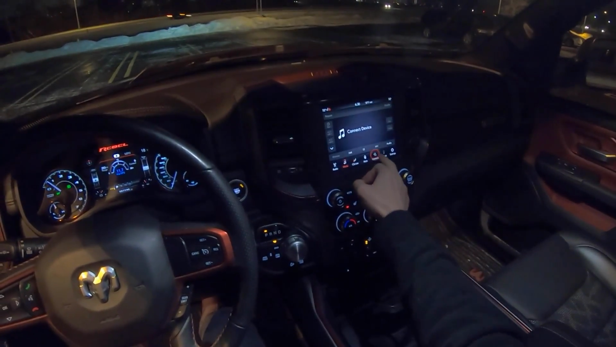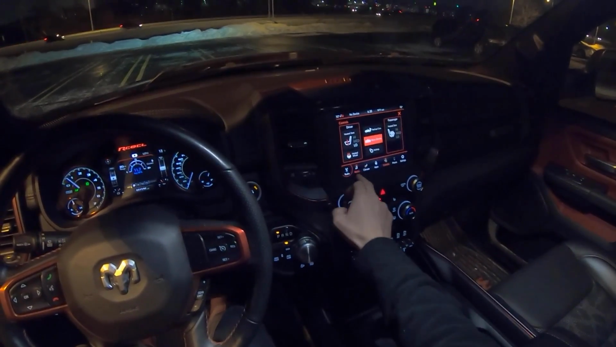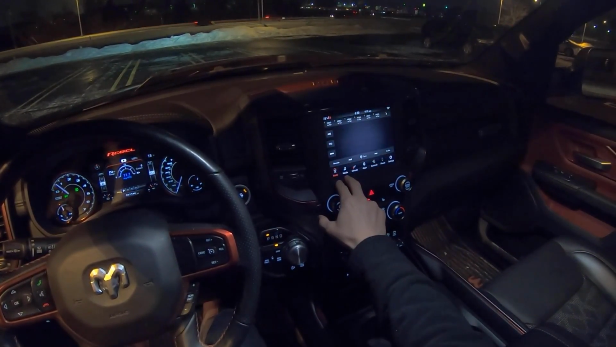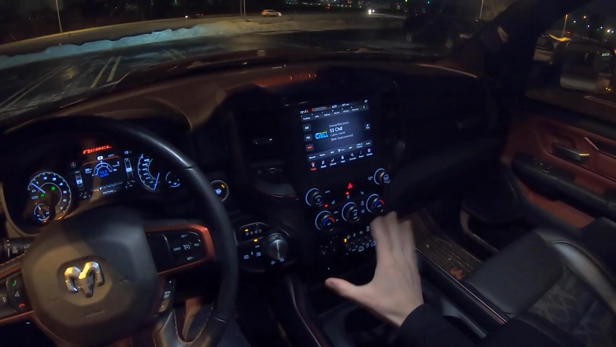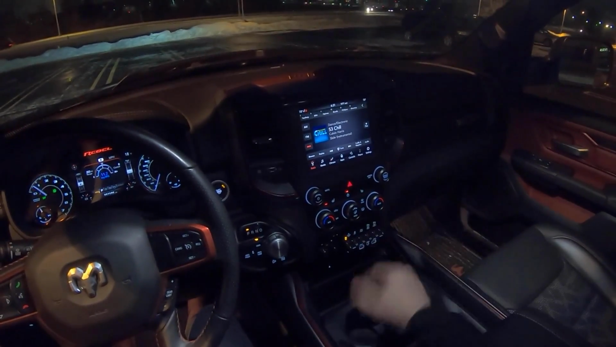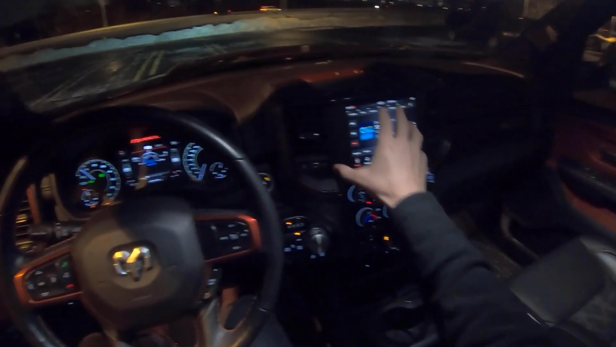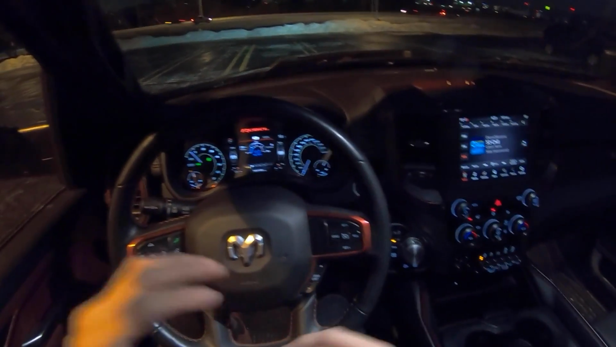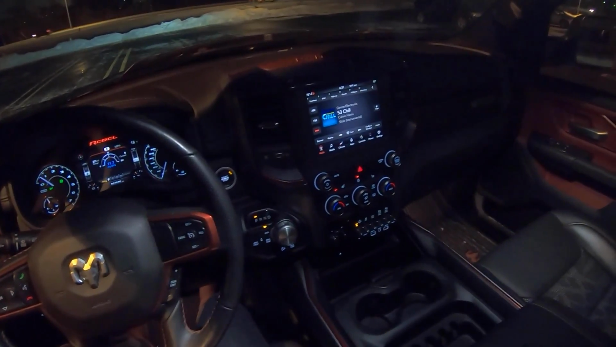And this infotainment, you can get pretty deep into some menus here, but it does work, and it's nice and responsive. I don't think it's too difficult to use, but you do have to take your attention off the road, and you don't have any radar guided cruise control or lane keep assist to aid you when you are using the infotainment.